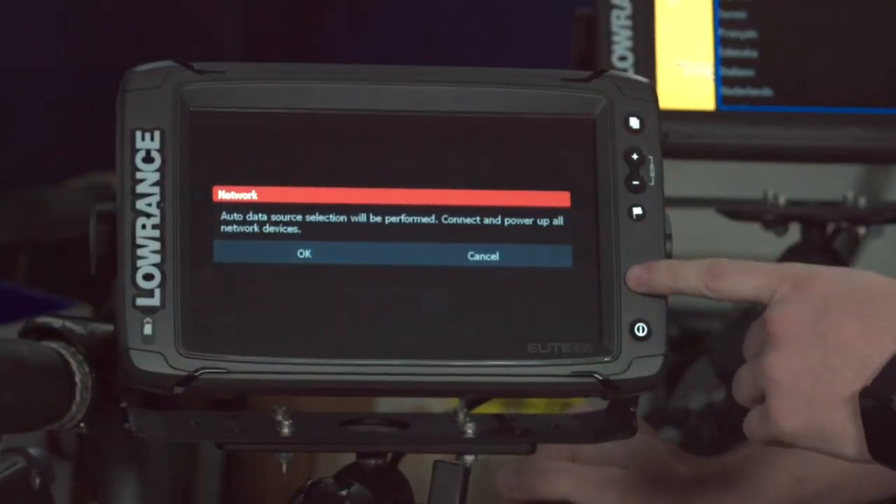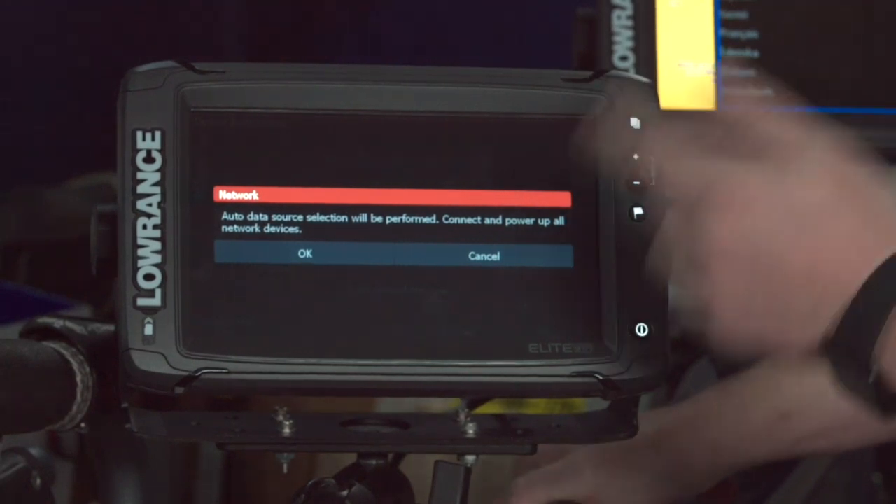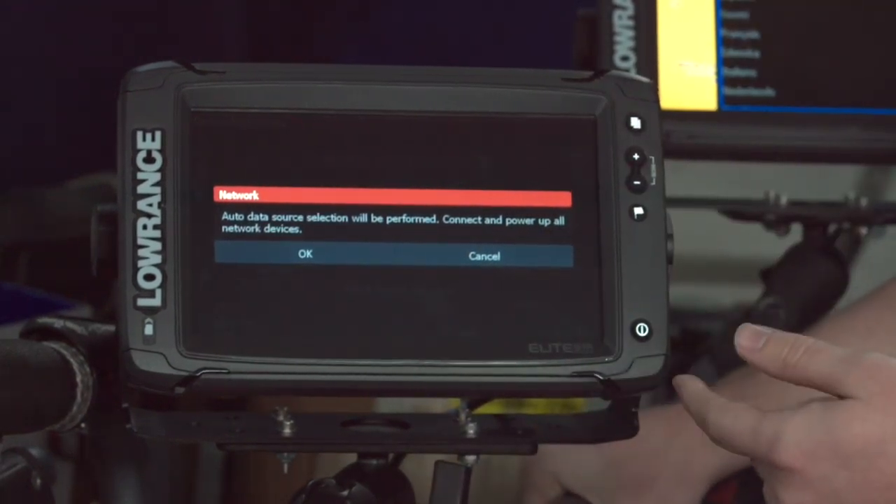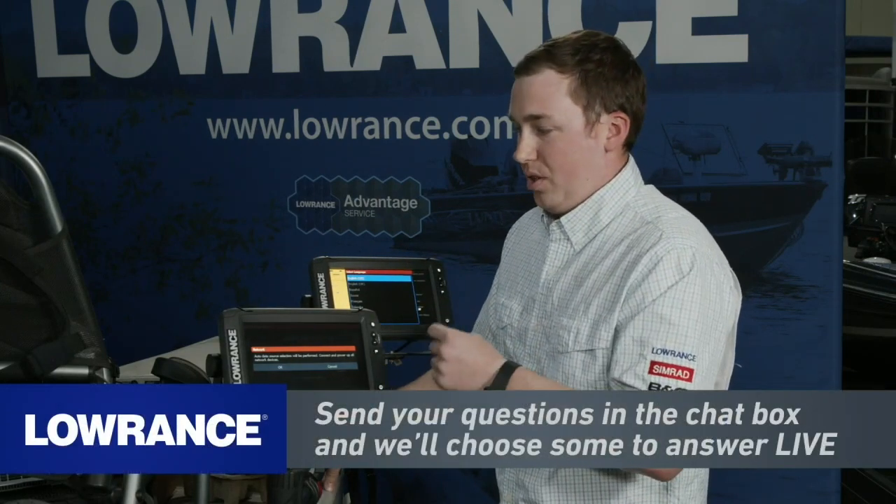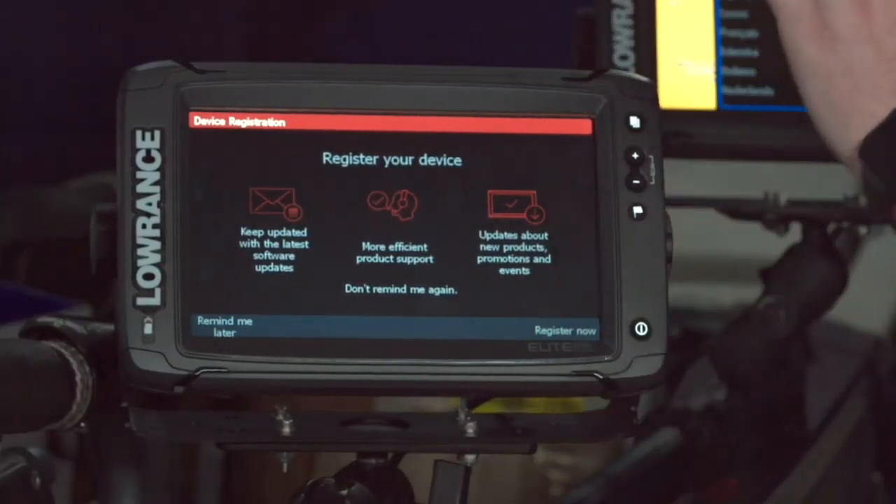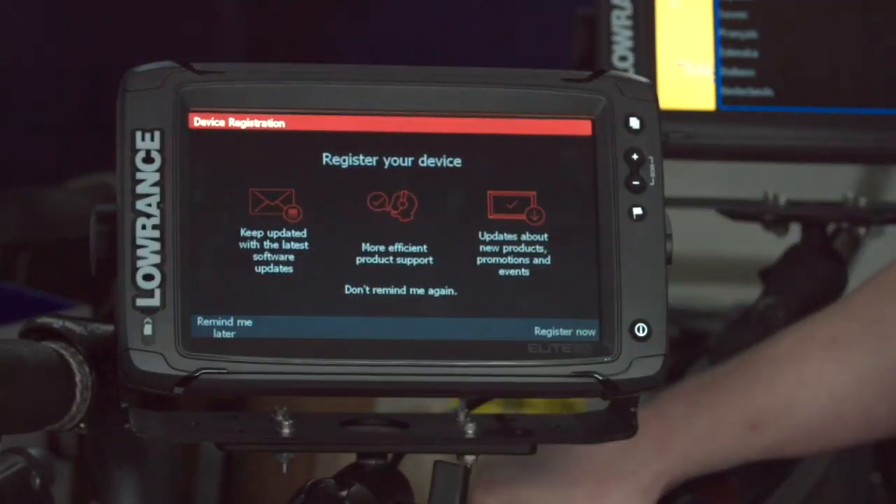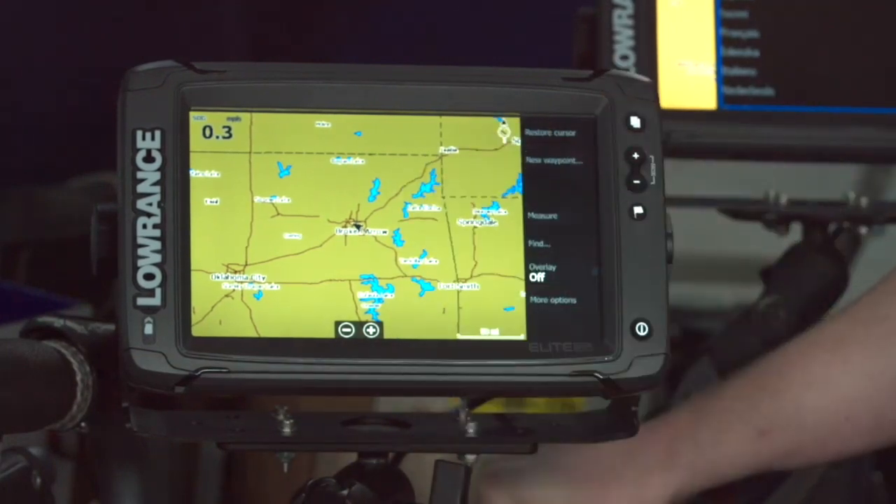I've seen a lot of guys hit cancel on this one, and then as soon as they get into using their display, they wonder why their depth shows the 3 little dashed lines or the temperature does that. And it's because you haven't pointed your display at where you want your source to come from. So if I hit OK, it kind of looks like nothing is happening, but I promise you it's going out and it's looking for everything it can find. But now once I've got it past there, now it'll bring me straight to my chart screen.